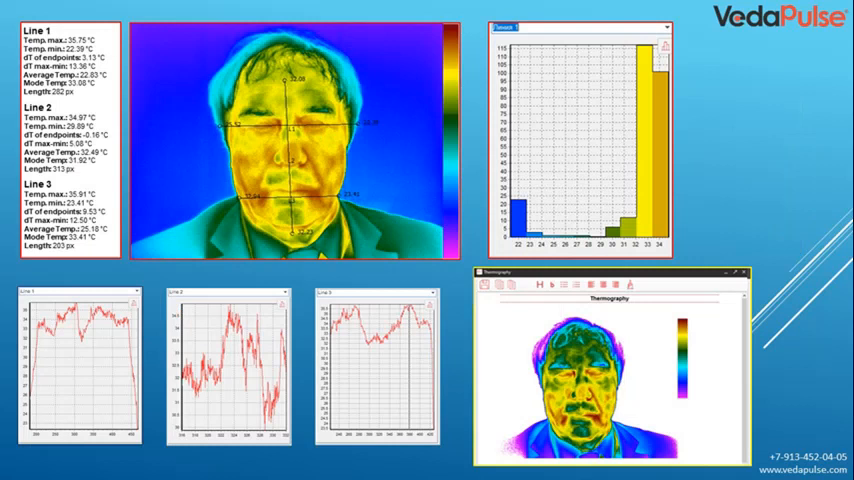When we turn on the lines, we can see on line 1 a graph of temperatures from left to right, and a description. All parameters of line 1 are described. Accordingly, line 2 is vertical, and line 3. Here we have graphs. We also have histograms that allow us to clearly determine what our thermal camera recorded.